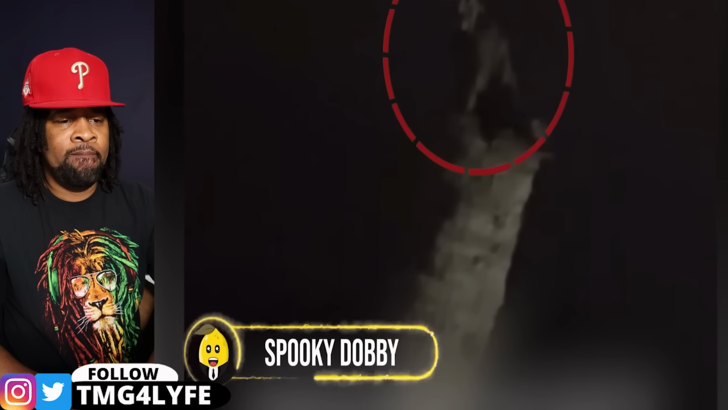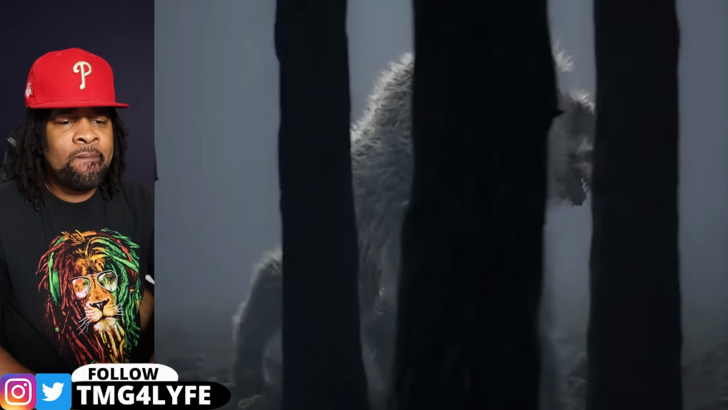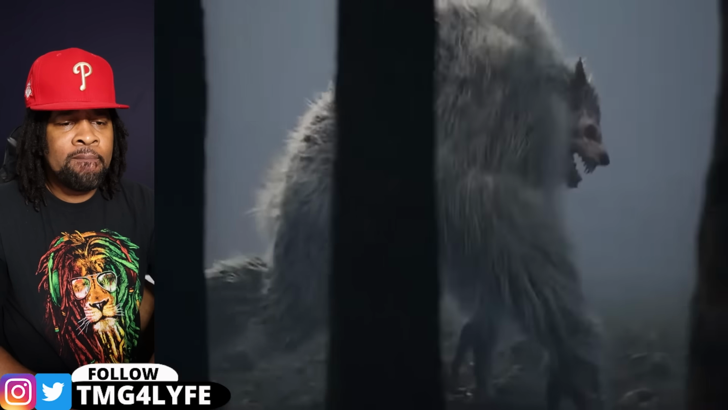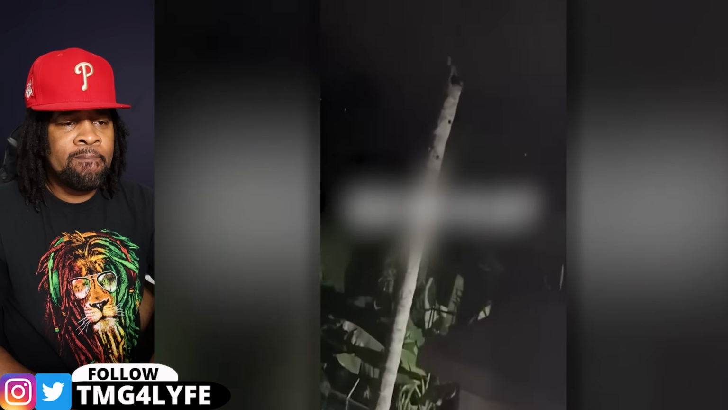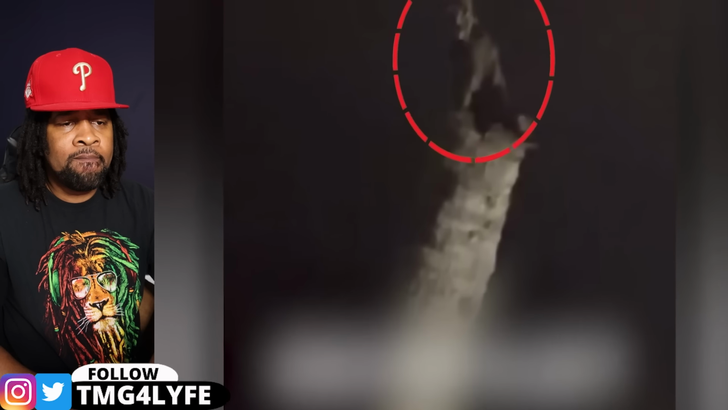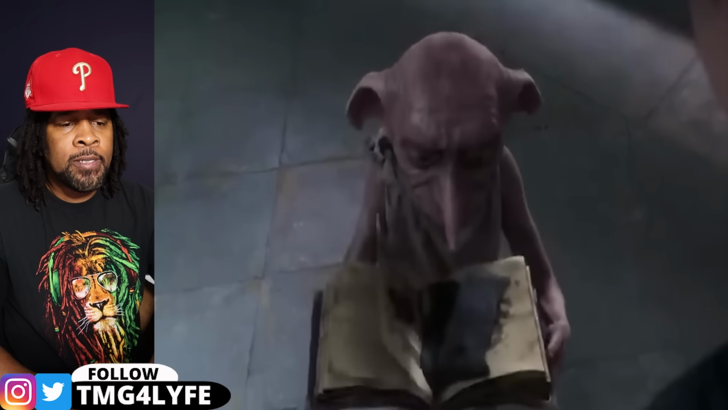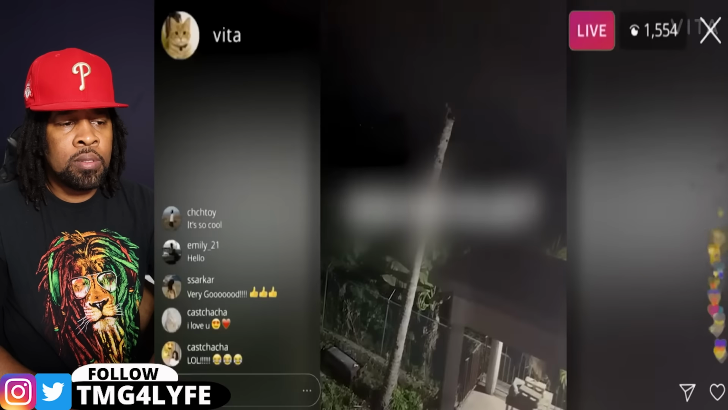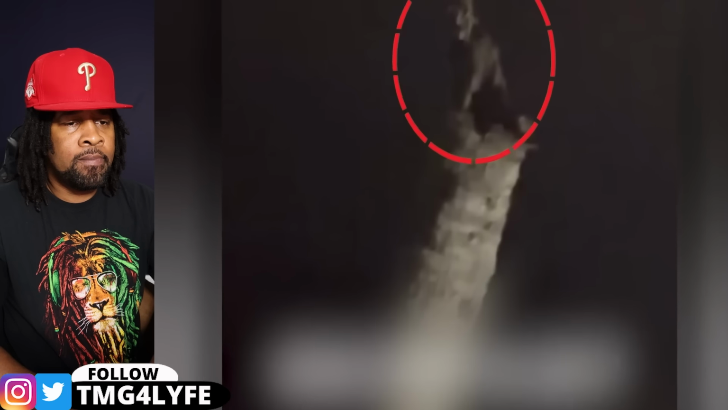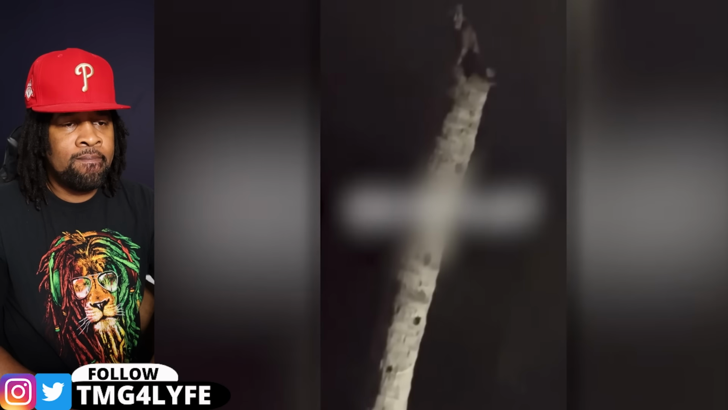Spooky Dobby. Rumor has it that the best time to witness the underworld is at night, and this guy just found out firsthand. So, this guy went out in the middle of the night for some fresh air. But out there, he saw something really bizarre. He spotted something odd on a stump of the tree. He zoomed in and saw this strange creature that looked like Dobby from Harry Potter perched on top of the trunk. He was totally shocked. As this footage made its way to the internet, people started freaking out. Some claimed it was a mythical creature, while skeptics tried to debunk it, saying it was just a trick of the light.